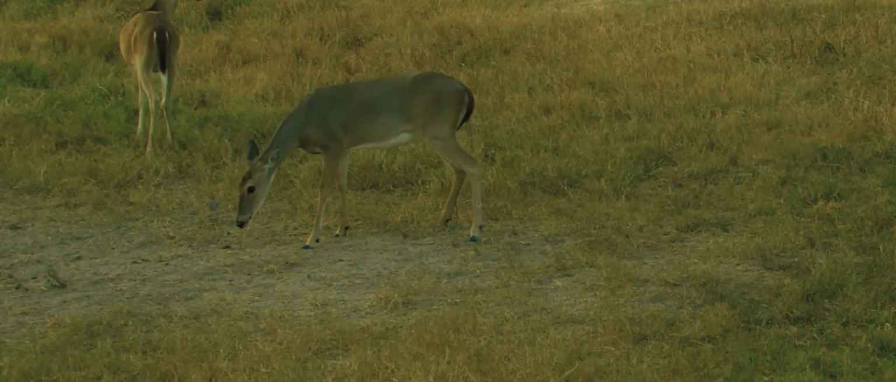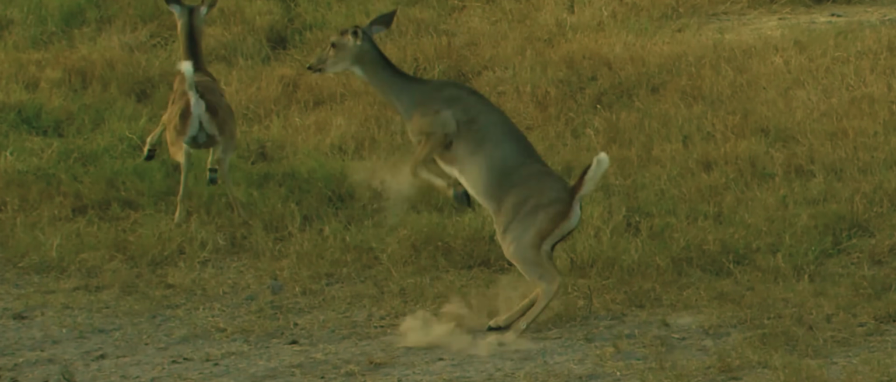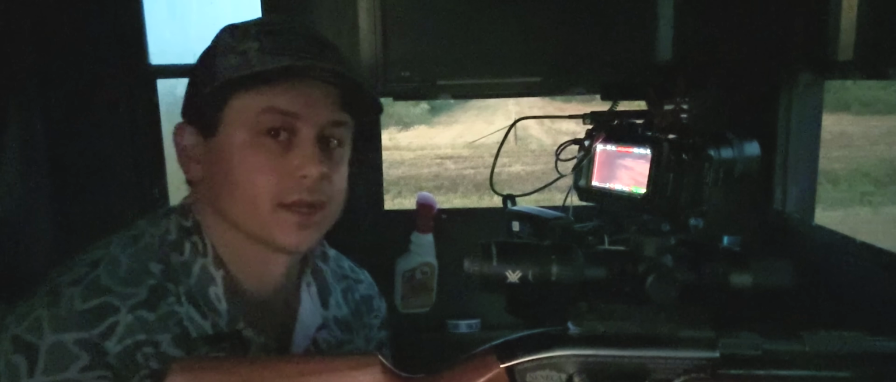All right, everybody. It is early morning, and the sun is just coming up, and I've got a buck on his way in. It's still pretty dark, so I can't tell what he is yet. I think it might have been one of the deer I saw last night, but I shot a doe last night out of the same spot, which was pretty cool. I shot it with a Dragon Claw. Now I'm going for a buck.